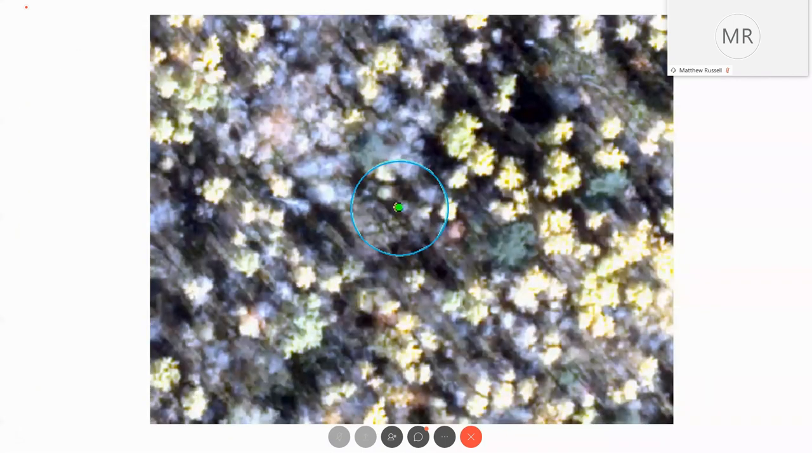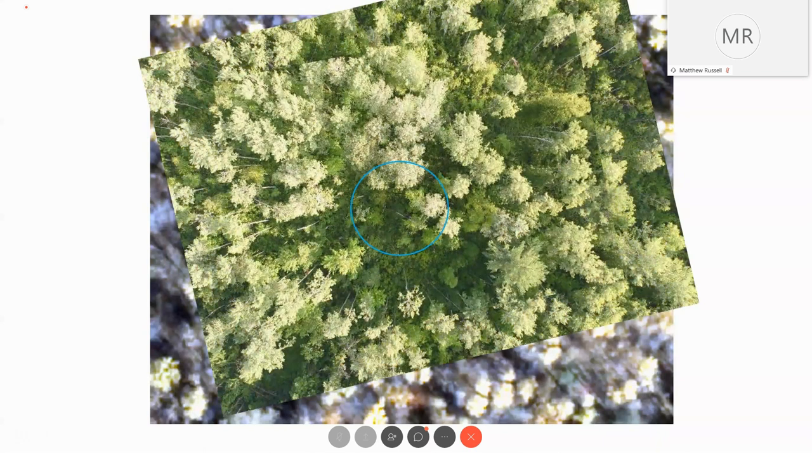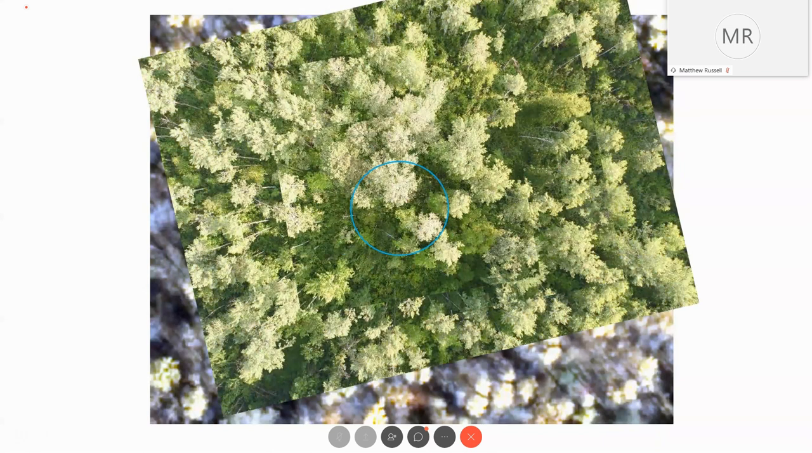So again, this is just another rendition of our plot center with the plot boundary, the 10th acre plot, overlaid on our 30 centimeter imagery that we collected during the LiDAR process. And again, this is the imagery collected from the UAS. So you can see that we were trying to identify specific heights above the trees that we could use the UAS for a good depiction of information.